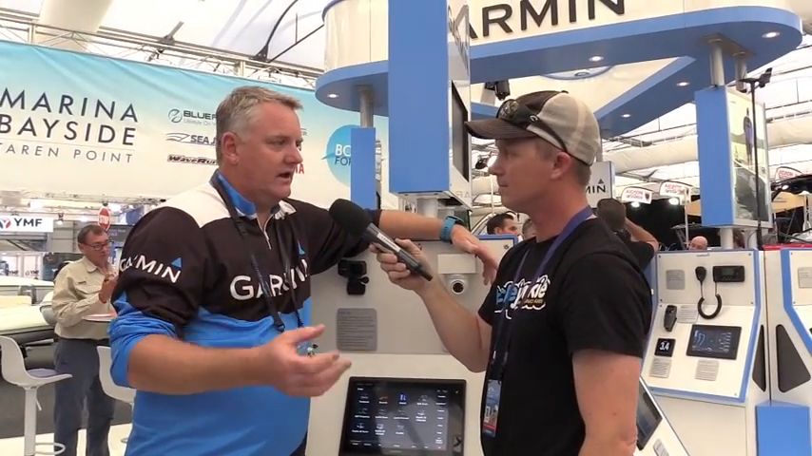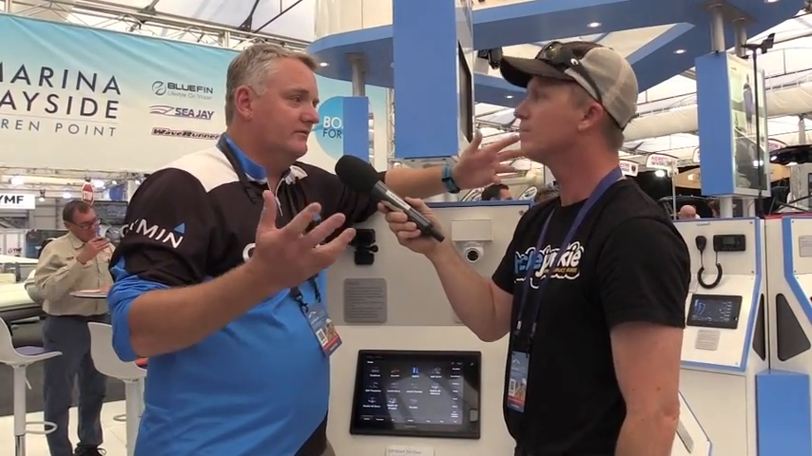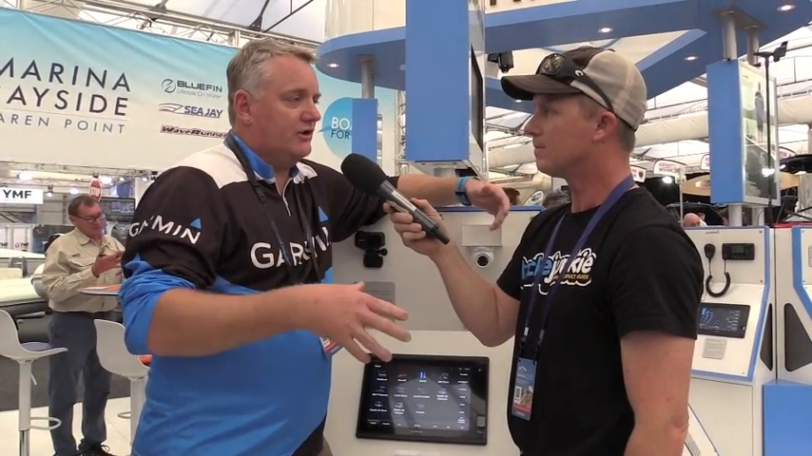So Panoptix is 3D real-time sonar. We do forward-facing and we do down-facing, and we've got two versions of the forward-facing. So we've got, let's call it a full-blown version of it, and then we've got an entry-level version that's good for the inland stuff, rivers, creeks, all that sort of gear.